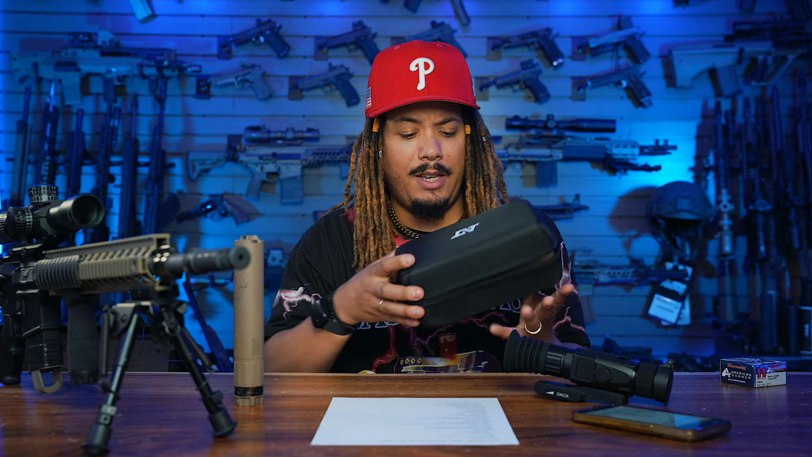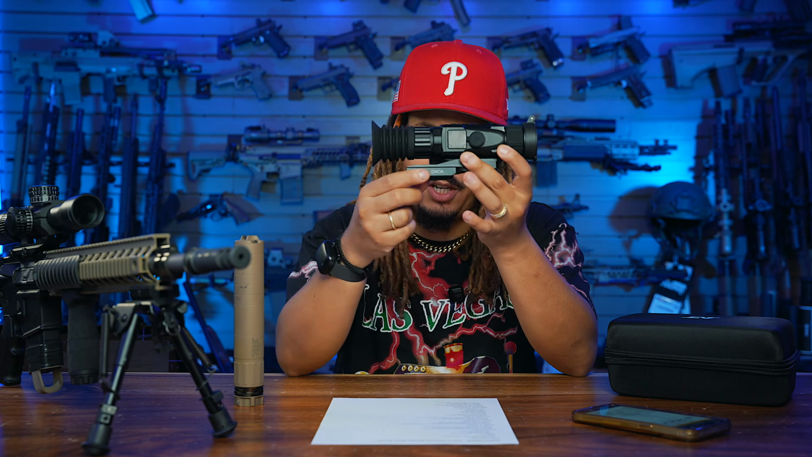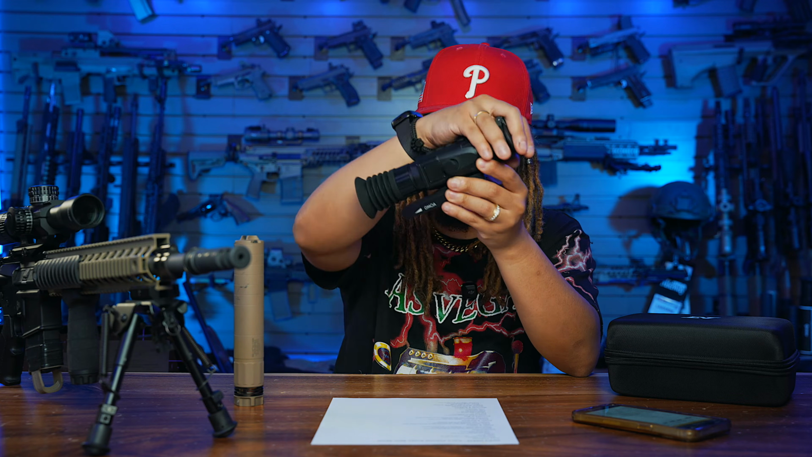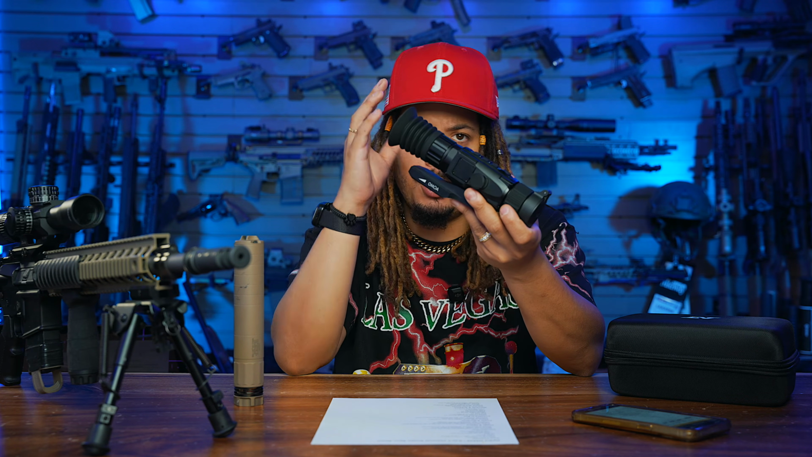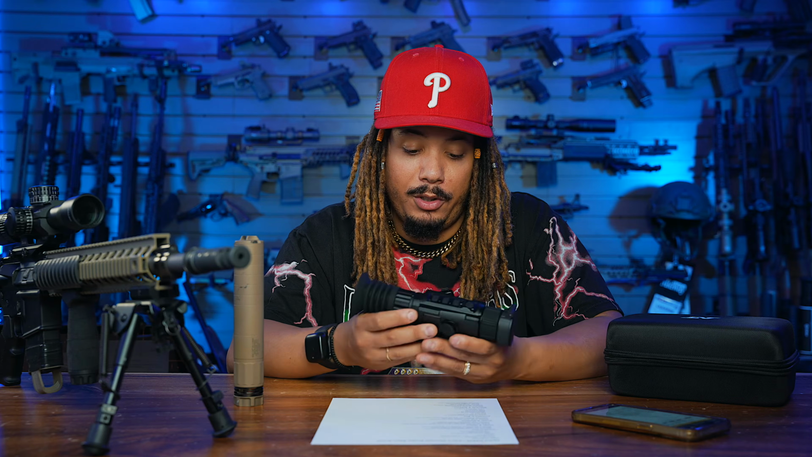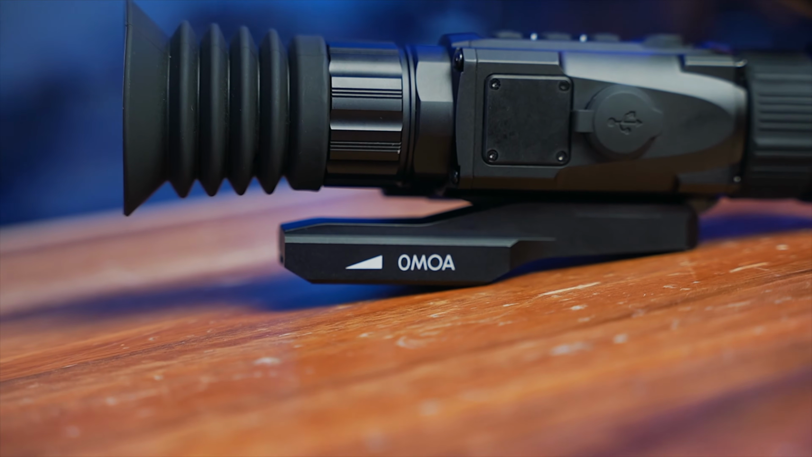So what's included in the box? You're going to get yourself a case here, and it's a very nice case overall. The case comes with the thermal scope, of course, the Picatinny mount that you see here, the eye cup, a flip-up lens cover right there, 2 batteries, a battery charger, a USB cable, a manual, and a lens cleaning cloth. So it comes out the gate with everything. Very solid overall feeling as well. 3-year warranty, 30-day return policy, and of course they have their own support.